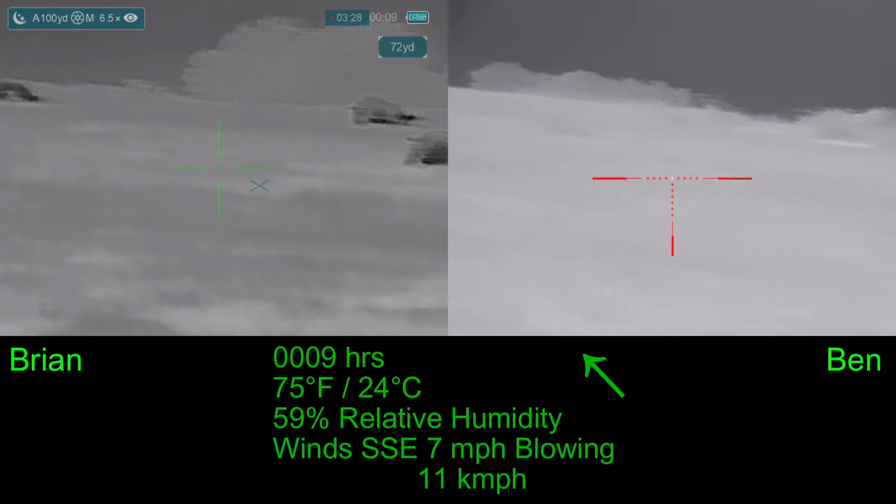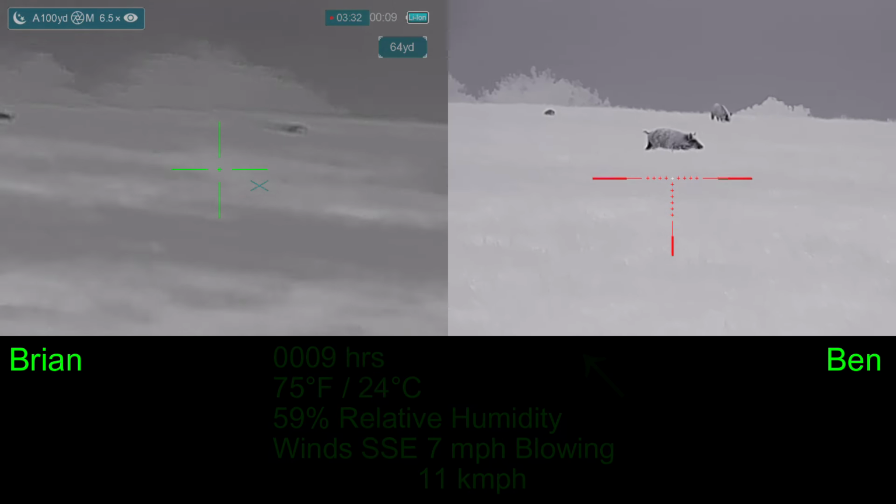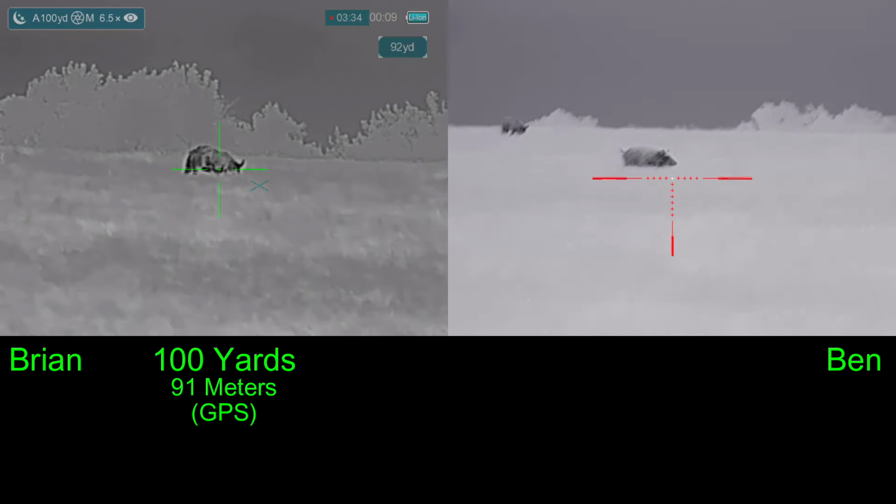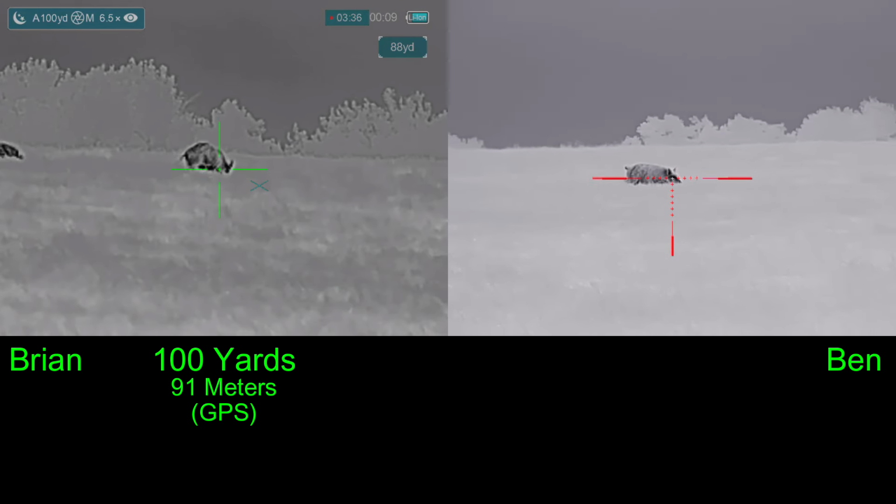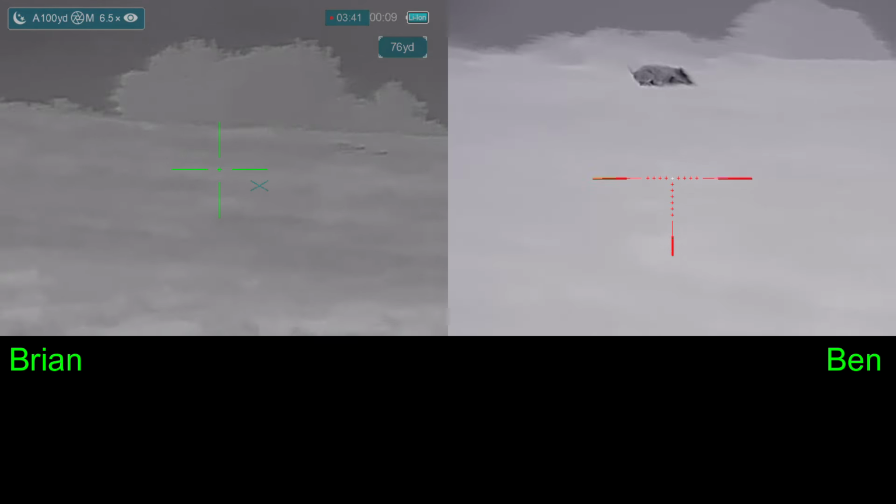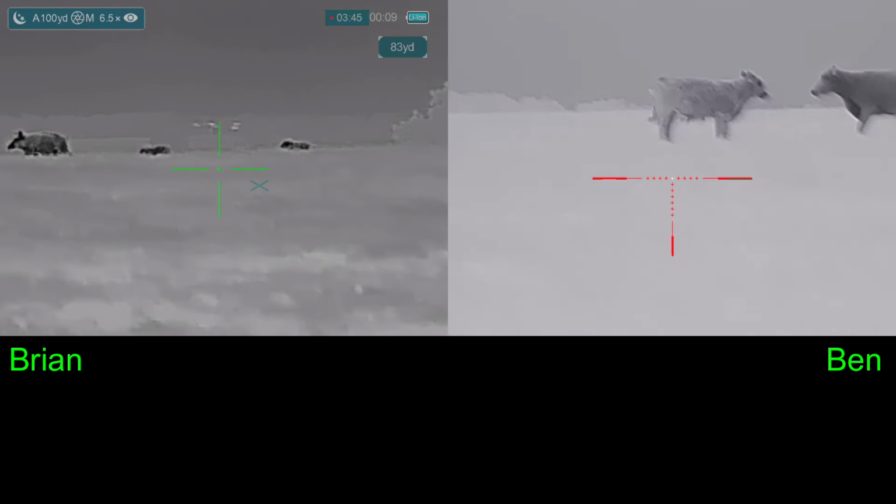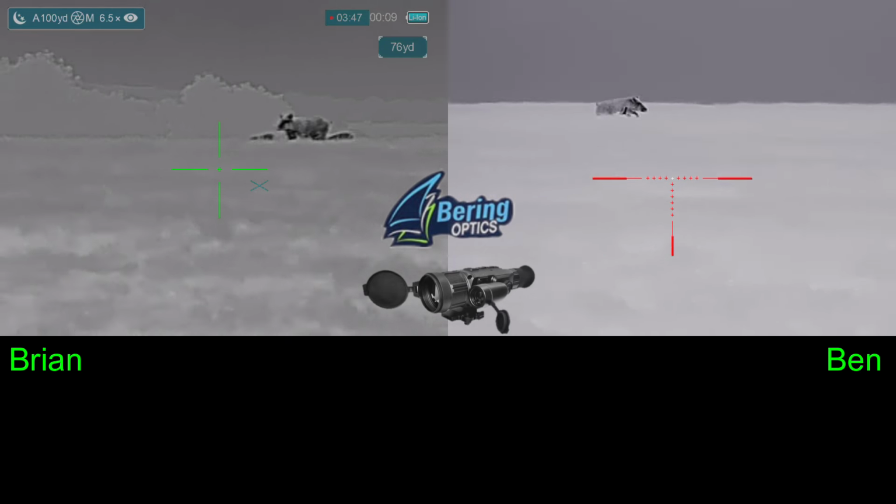Do you want to take this pig in front? Yeah. Shoot ready? So we're selecting pigs below the horizon. We're not anymore because Ben's pig is running into the cattle and mine are up by the horizon. I don't want to do the horizon.